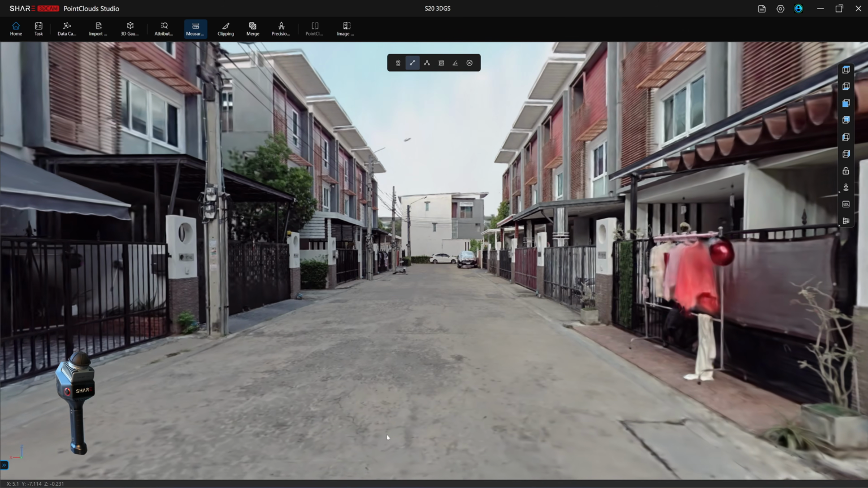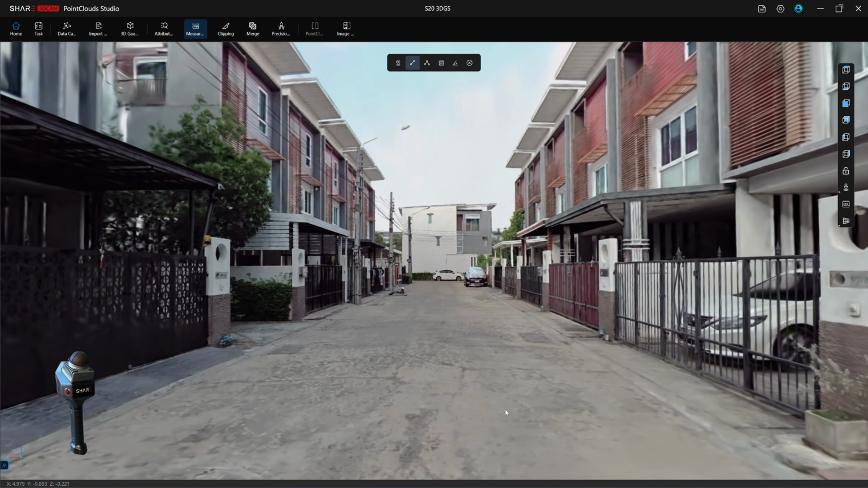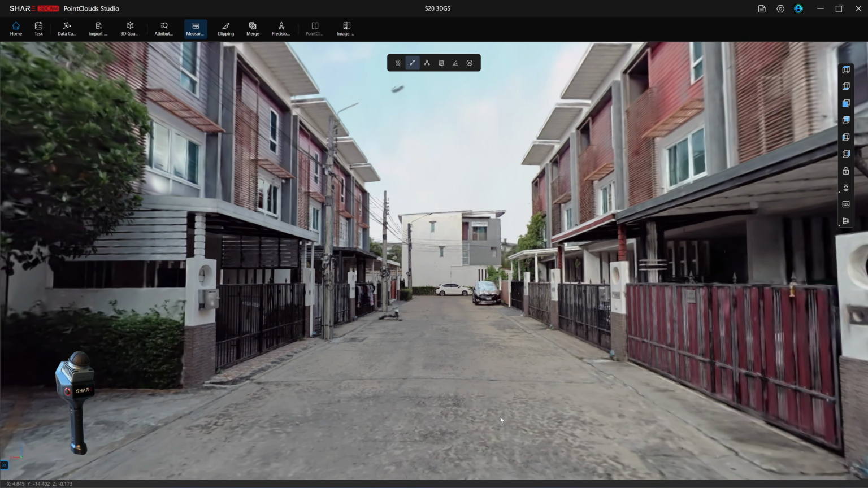This is the 3D.js result from the SHARE C1. When I captured it, there was no strong sunlight, so the lighting conditions were much more even.